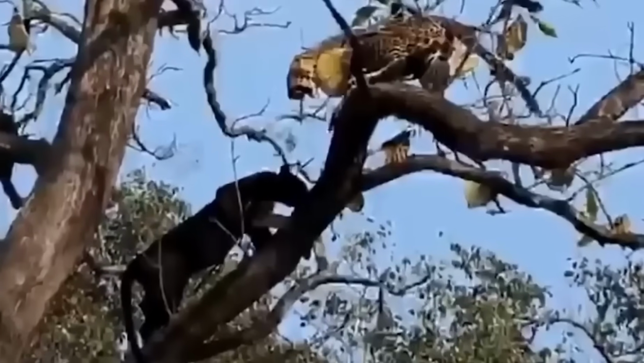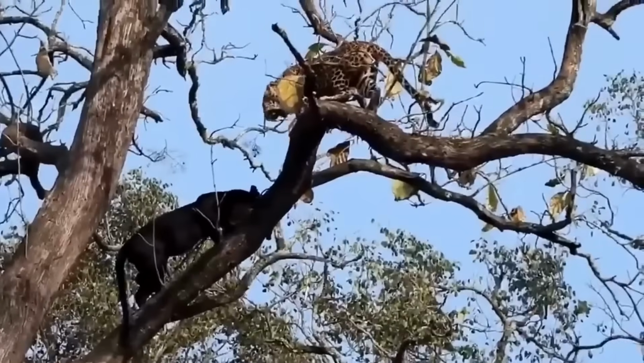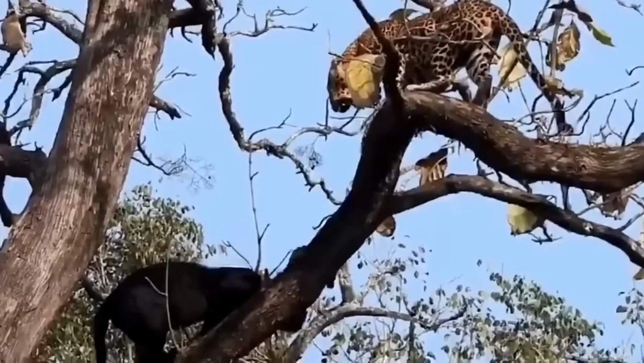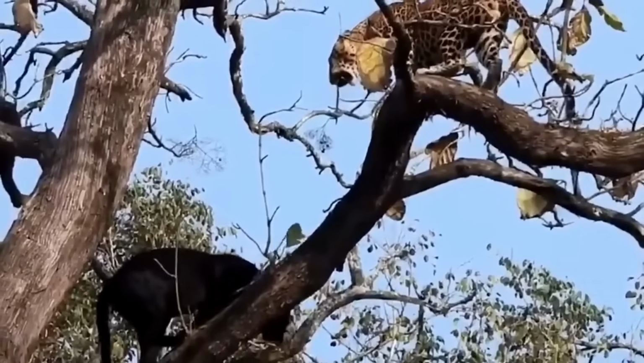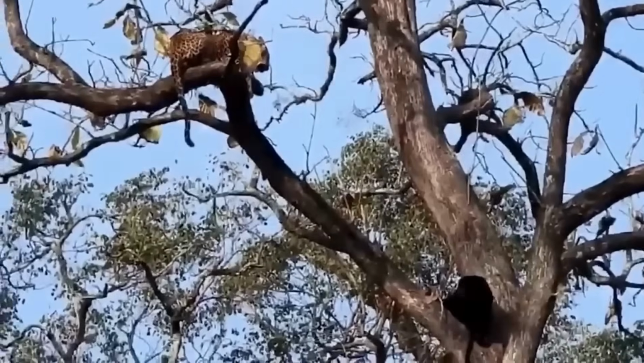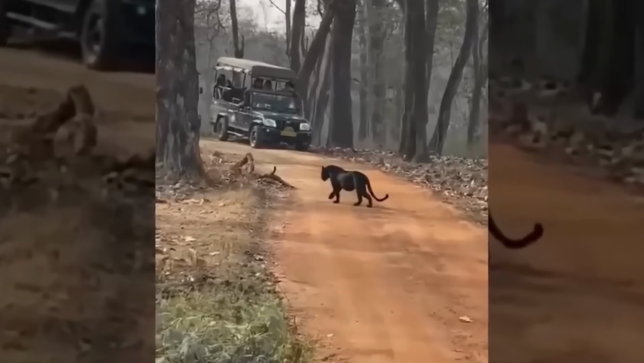These two were caught so close, the people had predicted the start of a brutal fight. As being stealth hunters, that's the only thing that could be expected from these black cats. But surprisingly, no attacks and no brutal ending. But the black cat returned to the ground without a fight.